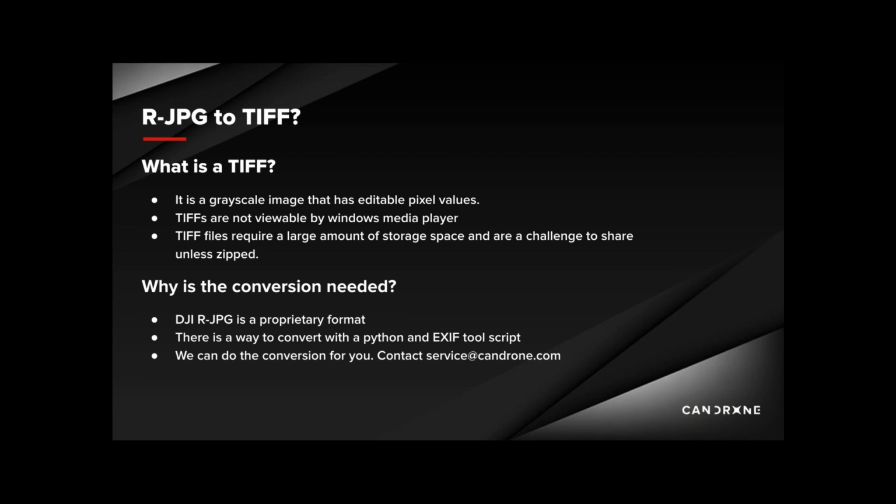With the help of the ExifTool community, searching online, there is a way to convert DJI's proprietary H20T R-JPEG file format to a TIFF. We used an open access portable Python scripting tool, and the script essentially just looks into the folder with the source R-JPEGs and creates the TIFFs with temperature values multiplied by 10 in a subfolder, but we'll talk about that a little bit more later. The scripting tool works on Windows with a portable version of Python.